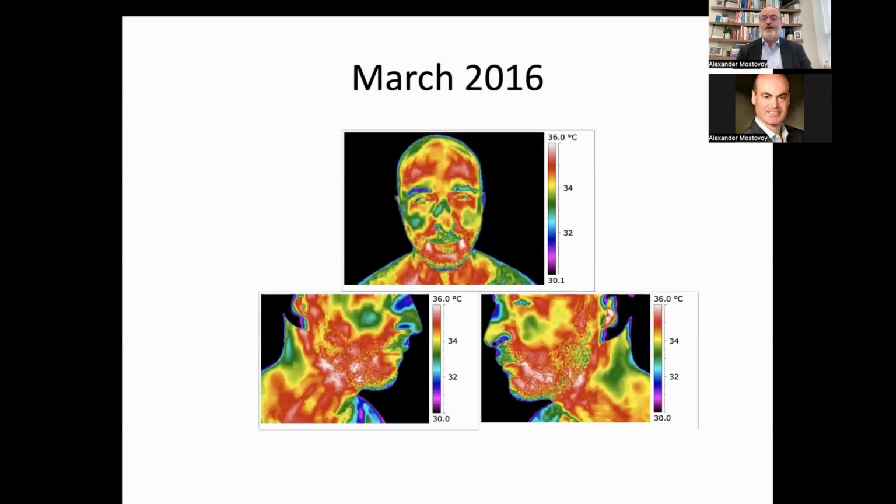As you can see, this was in March of 2016. Sinus issues here, sinus issues there, and a lot of high risk dental, possibly dental or periodontal issues on this side as well.